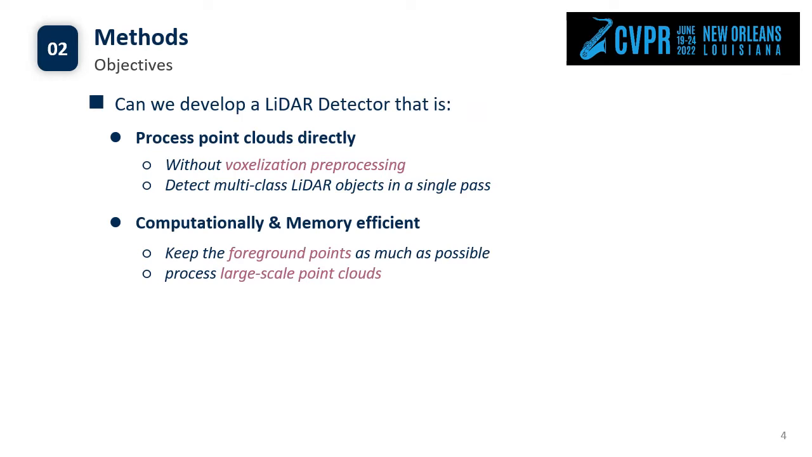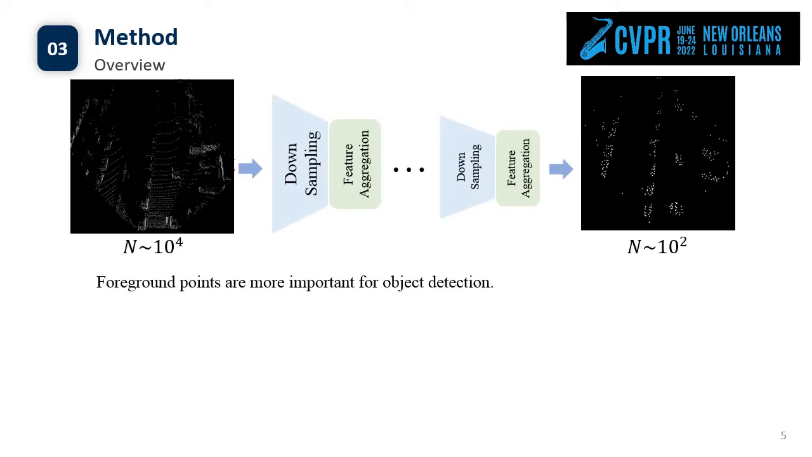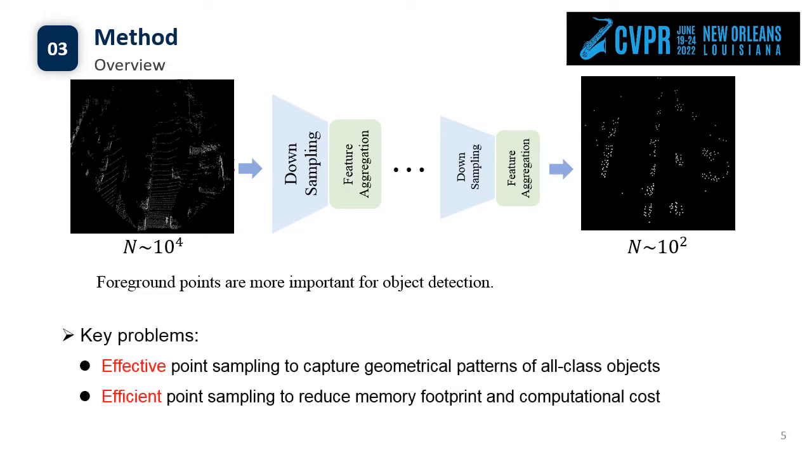Second, the network should be computationally and memory efficient to process large-scale point clouds. Finally, the network should also be accurate and scalable to more complex scenarios. For point-based processing, the foreground points are more important for object detection, so we aim to build a task-oriented, instance-aware downsampling framework. The key problems of downsampling are: first, effective point sampling to preserve foreground points, especially for small and sparse instances. Second, the sampling method should be efficient enough.